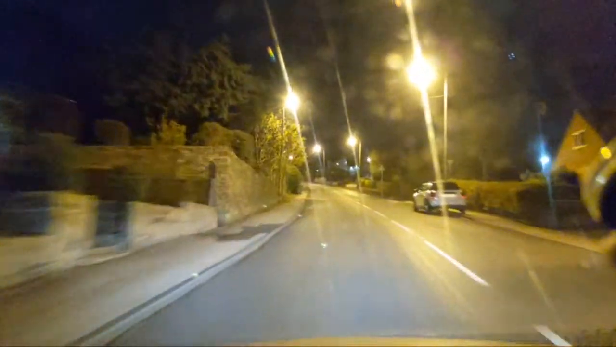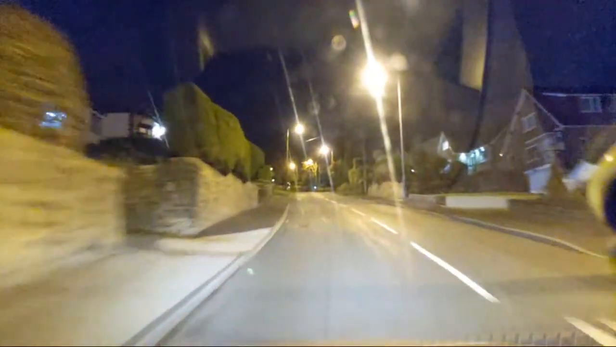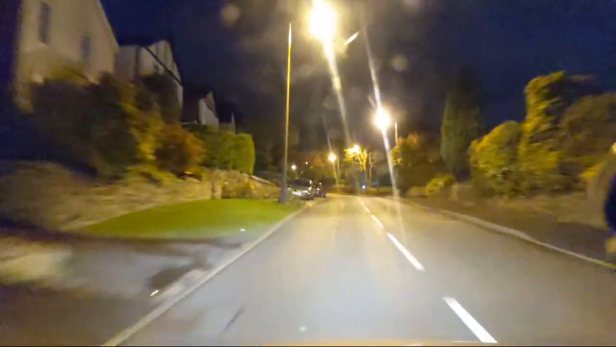It's very, very steep, this road. I mean, very, very steep. It's probably not as steep as the steep road in Lincoln. Have a look at the Let's Explore video of Lincoln and the steep street, or whatever it was called, or was it just called The Steep? But it's not far off.